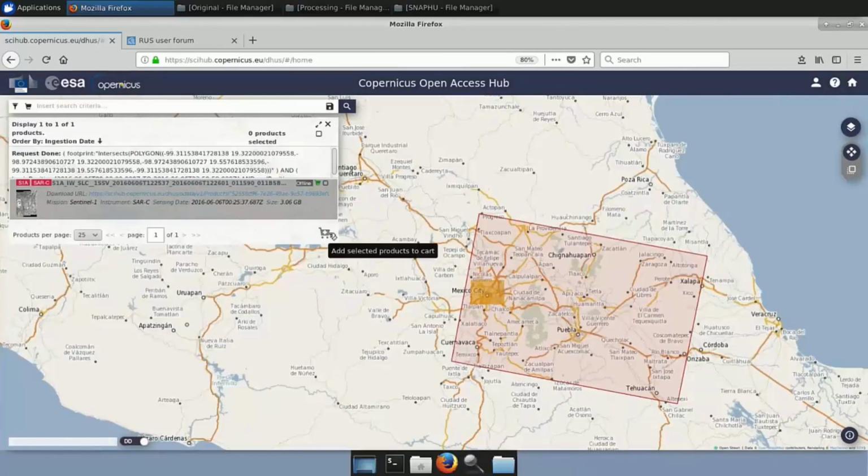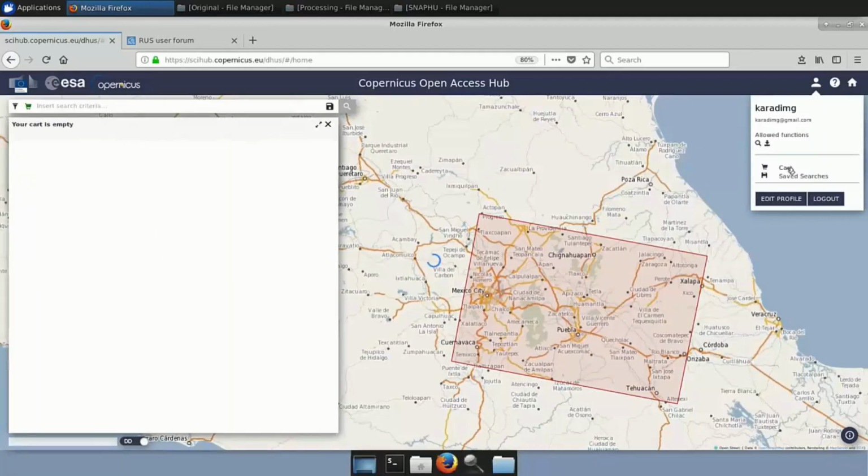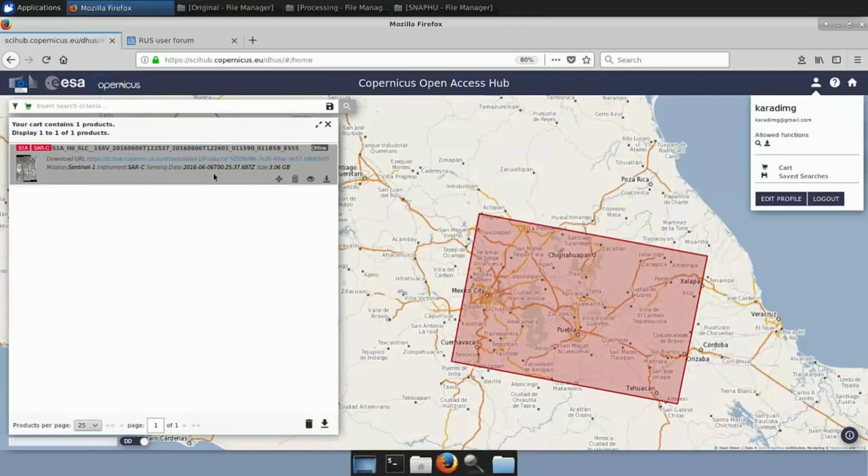Here you can see we have the cart. When the product is available, unfortunately, you don't receive a message, so you have to go every now and then to your cart. You can see here that our product is added. Once it is online, this gray area will become white.